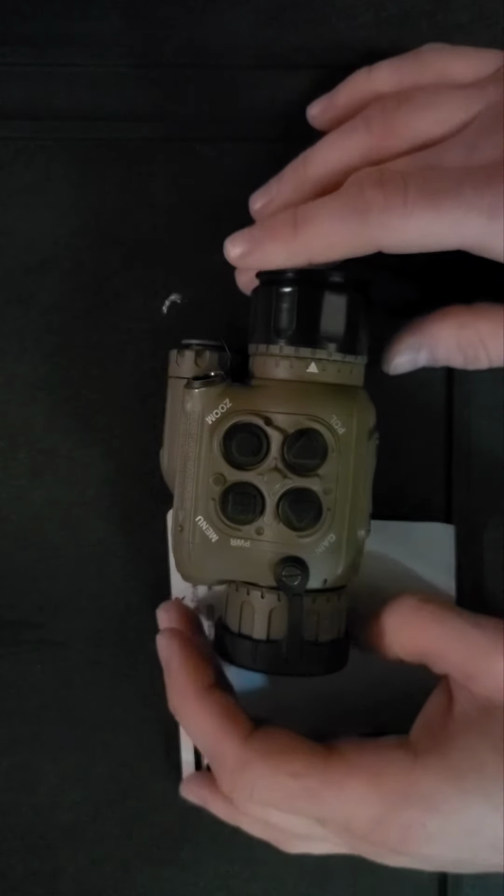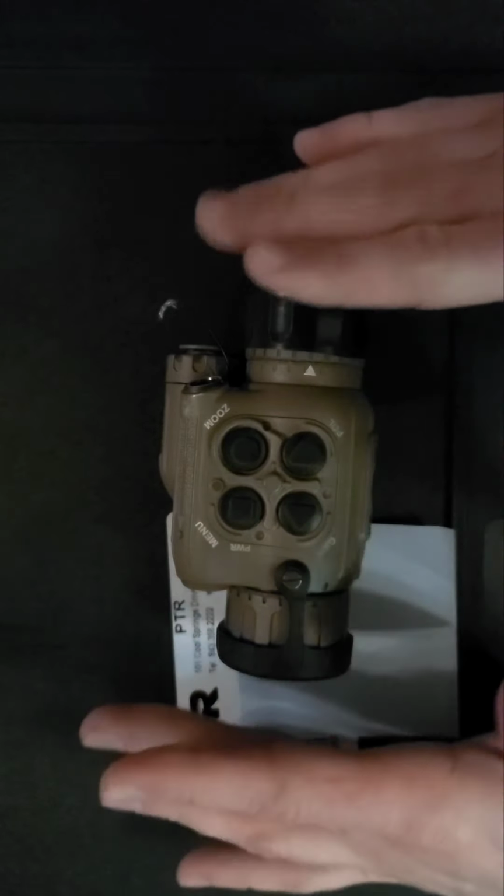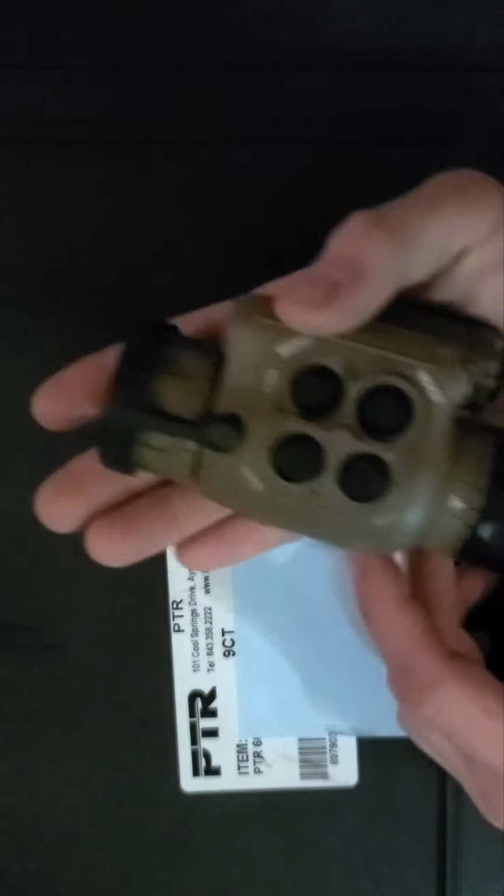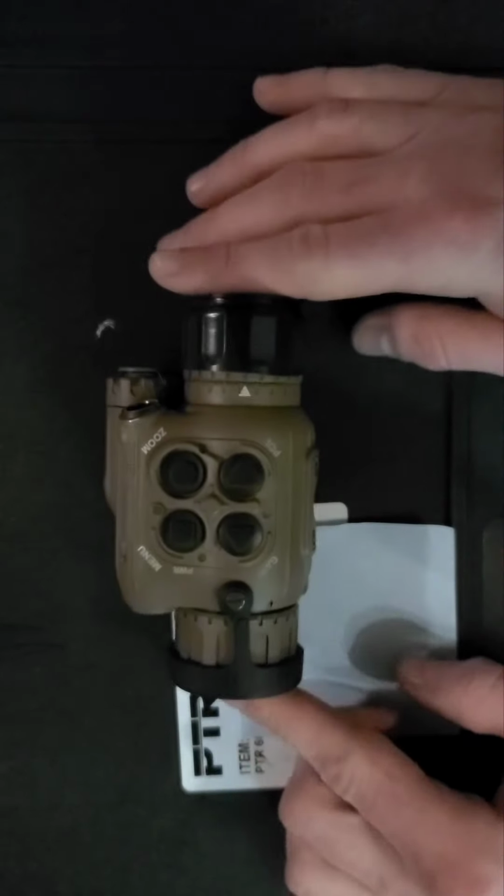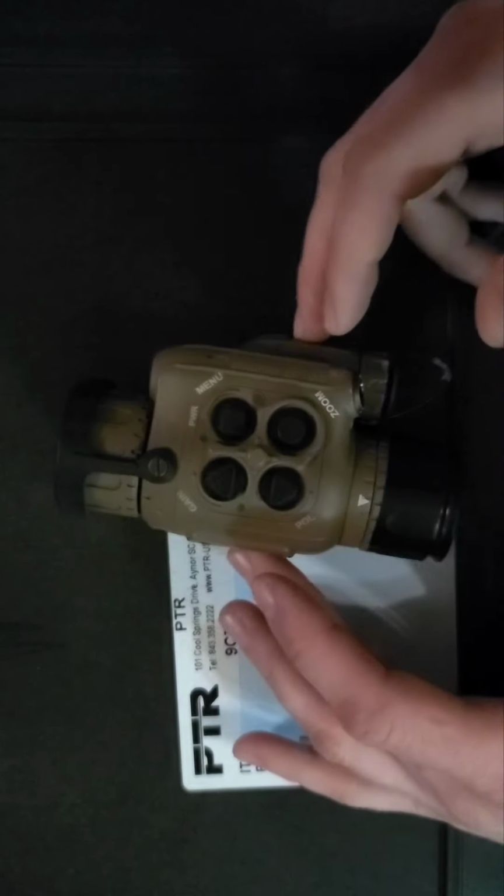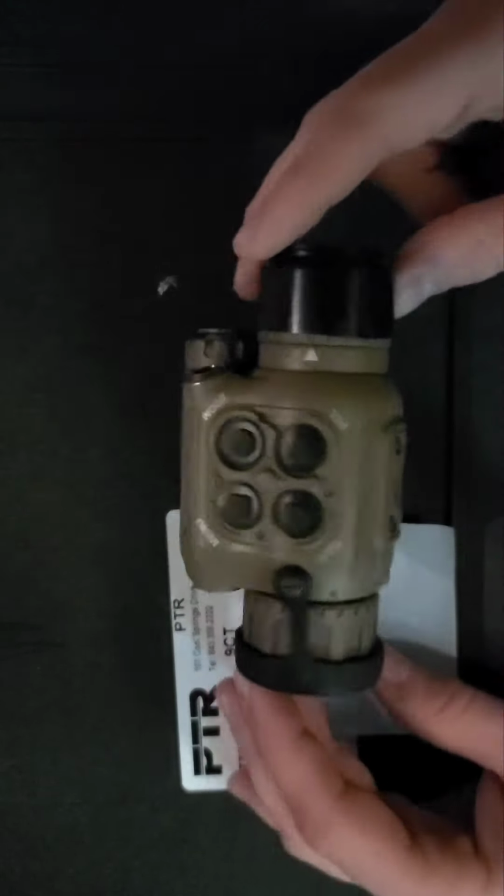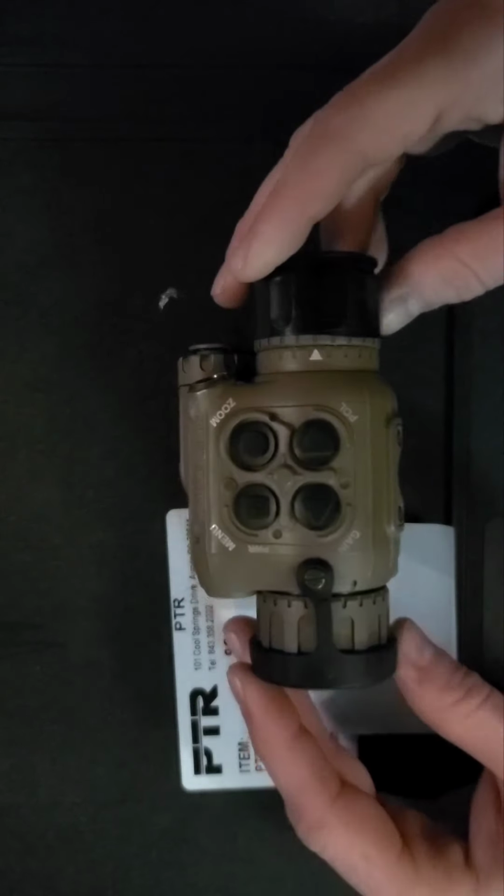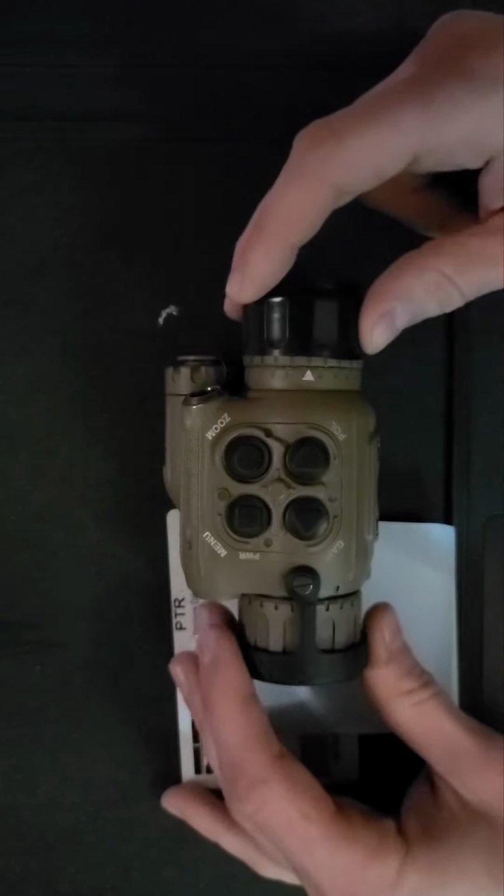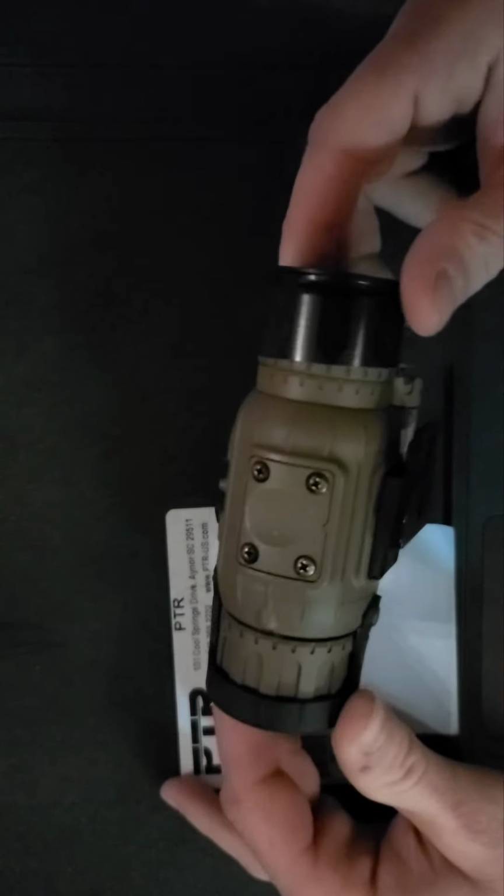There's not many other thermals that can produce these type of results for this use case in a package that's the size of your hand and about 4.5 inches in length. This is a true blue military thermal in all of its glory. So, all the positives here, what are the negatives?